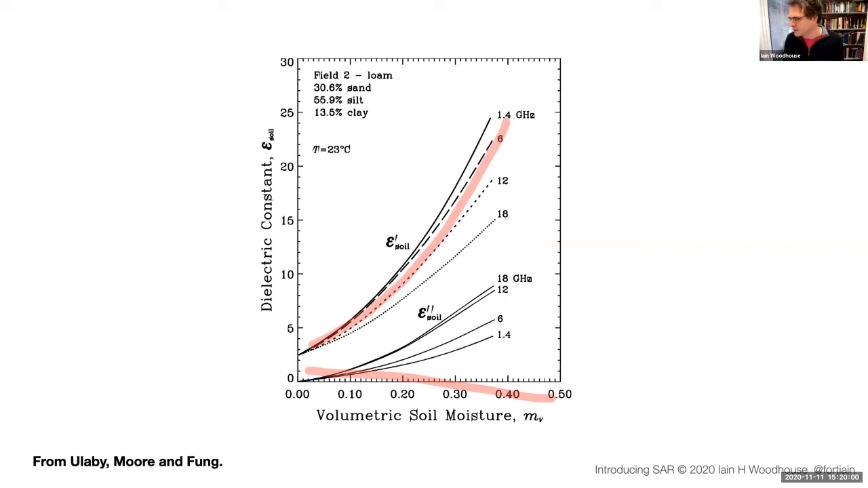Excellent. So if you scroll up the chat, you will find Paula's link to the workshop that was looking at Earth observation for soil moisture.